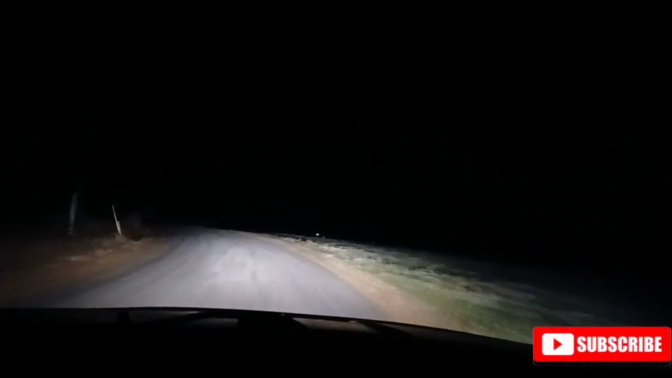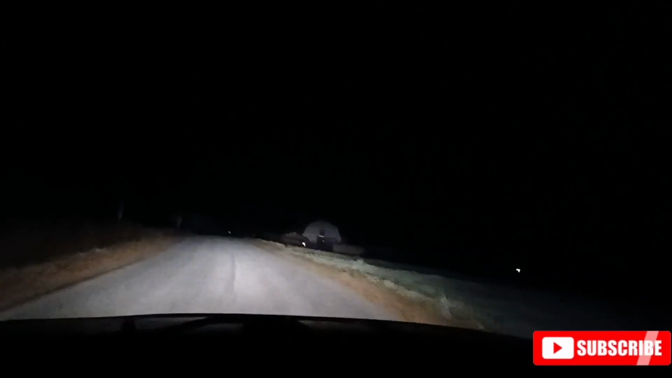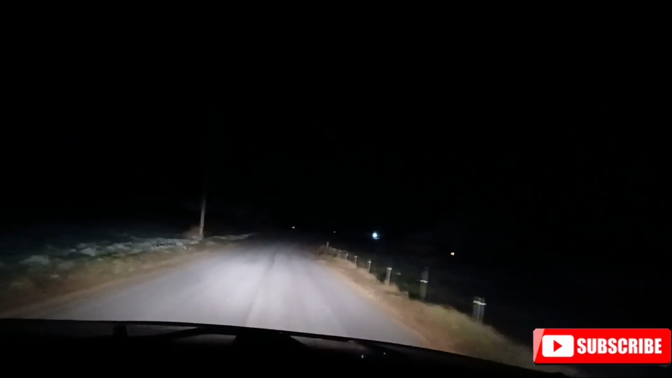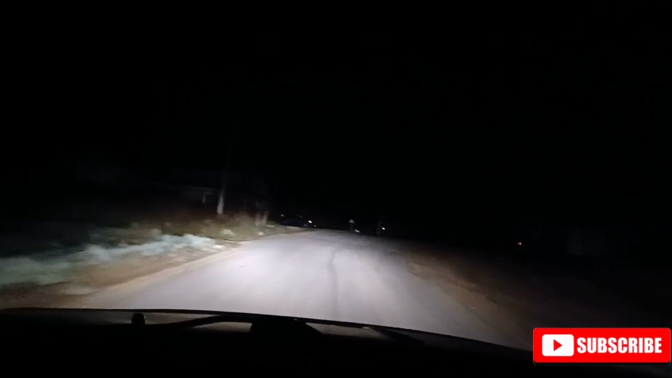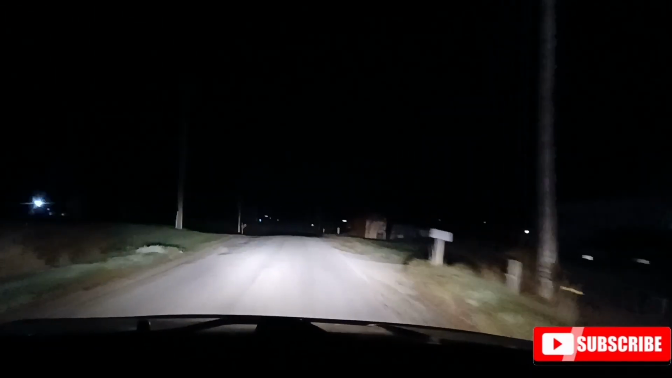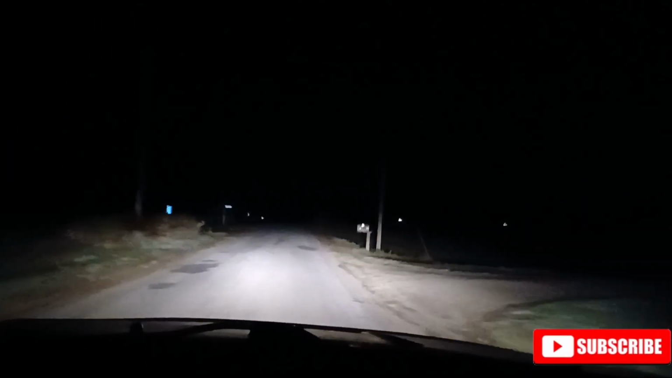Oh, look, there's deer right in the field. You see it? Yeah. This is where all the deers are. And a skunk. Cats, deers, and skunks tonight, apparently. Don't forget that big bump over here, which is right about over here. Right now.